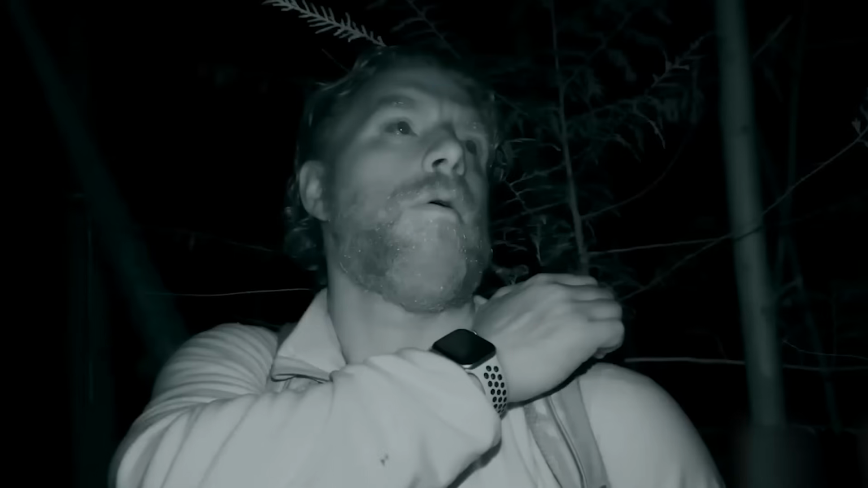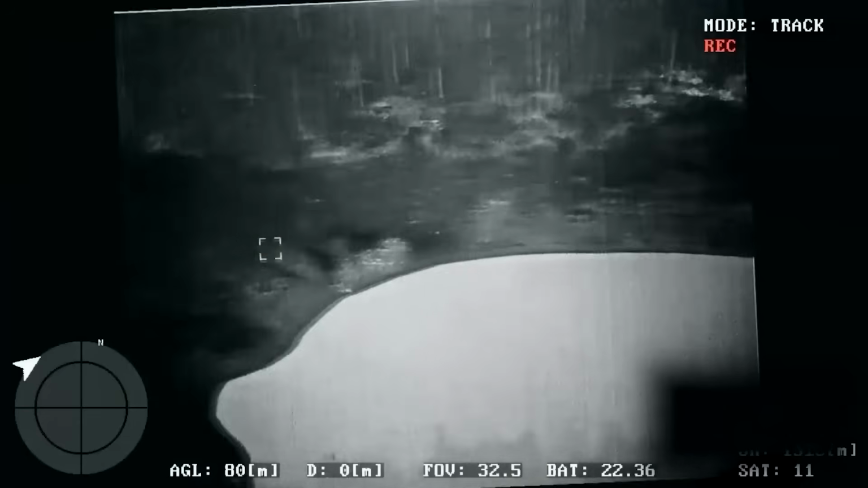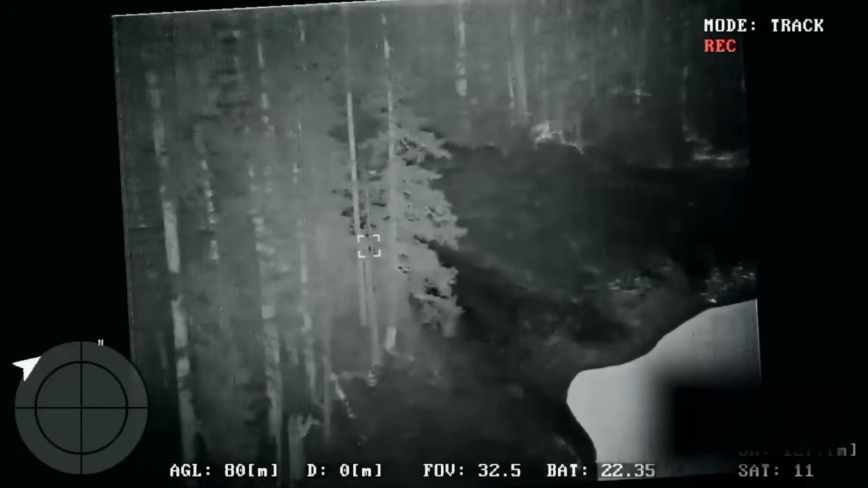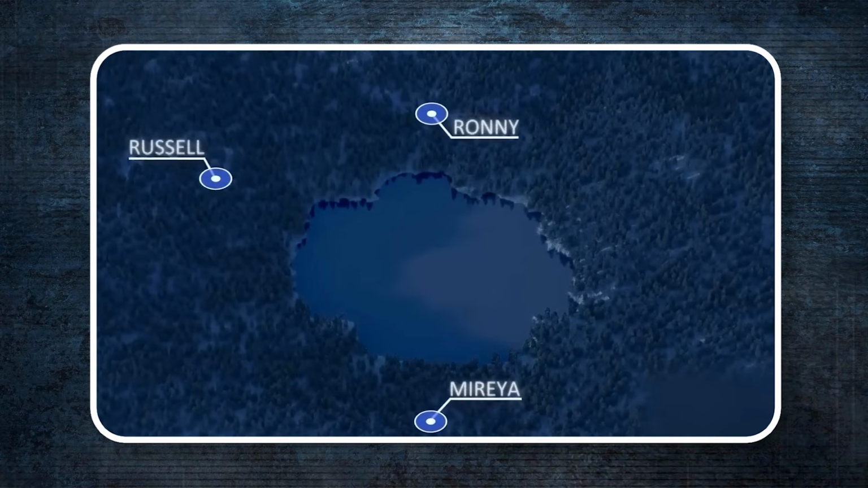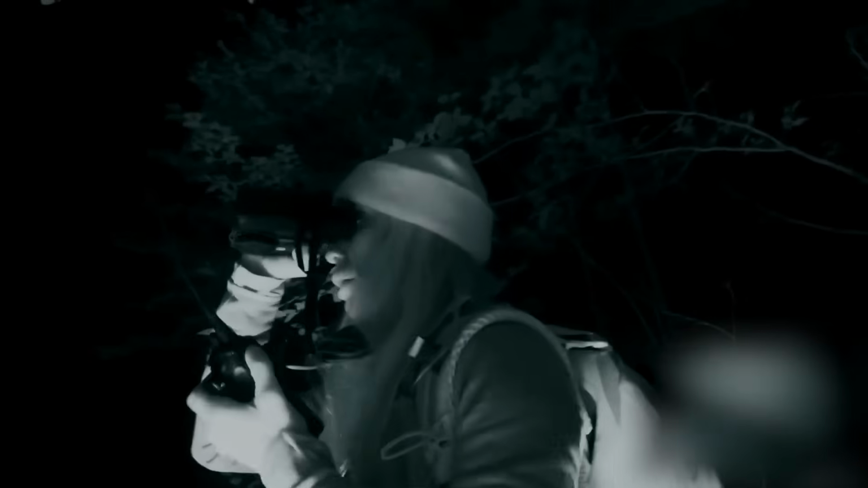Russell, who was organizing everything, believed that the noise Ronnie and Mireya made would scare the creature and drive it toward the lake. Using a drone controlled by an iPad, Russell kept watch for heat signals that might show any animals moving near the water. Mireya and Ronnie, now far apart, made their way toward the lake from opposite directions, carefully scanning the forest for